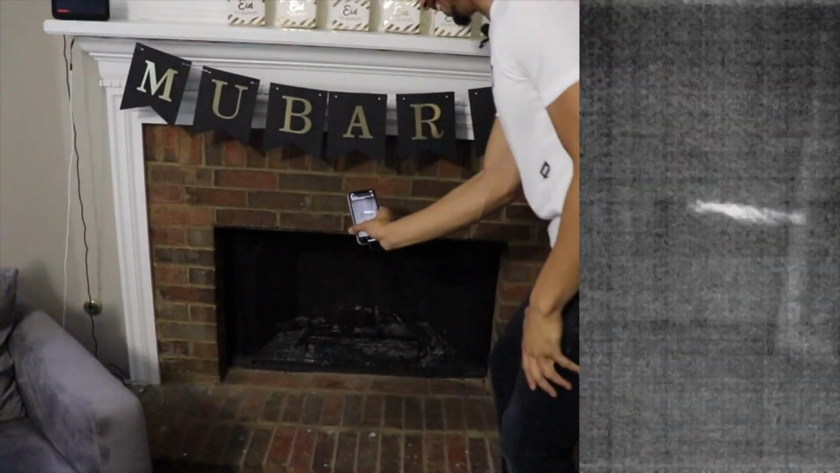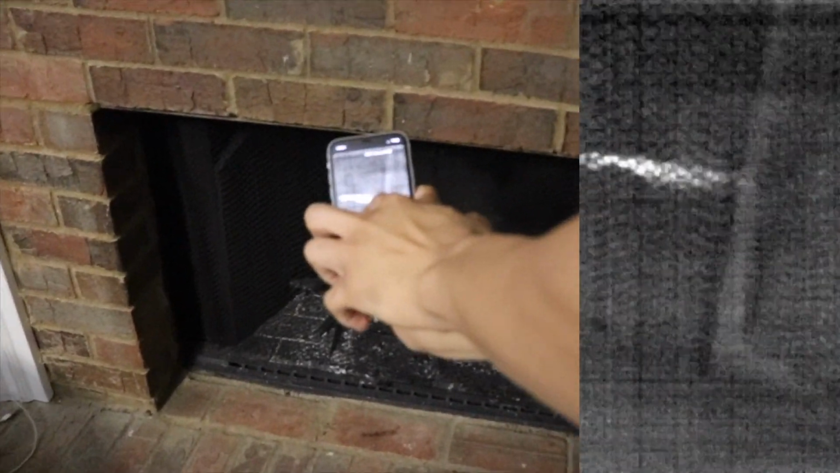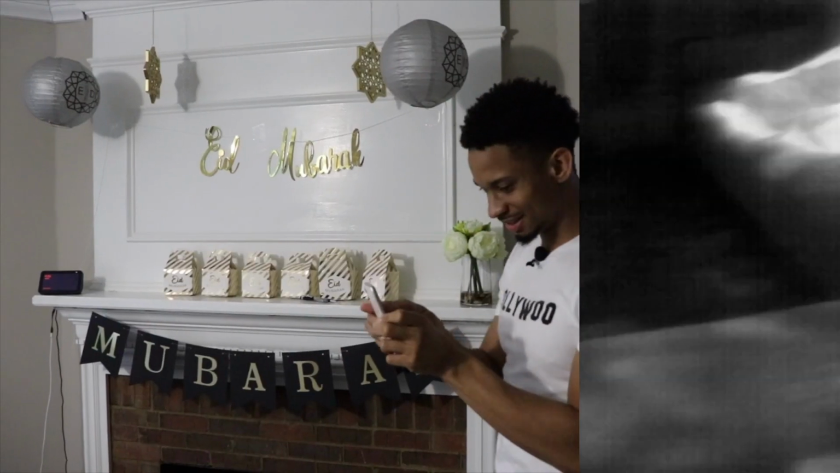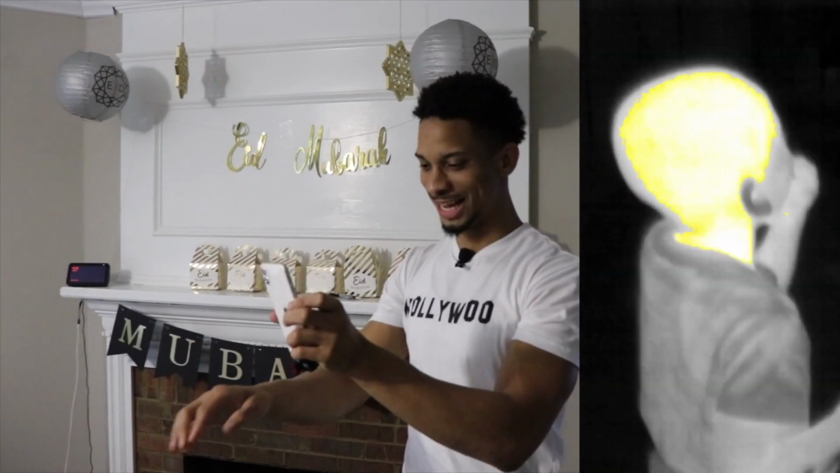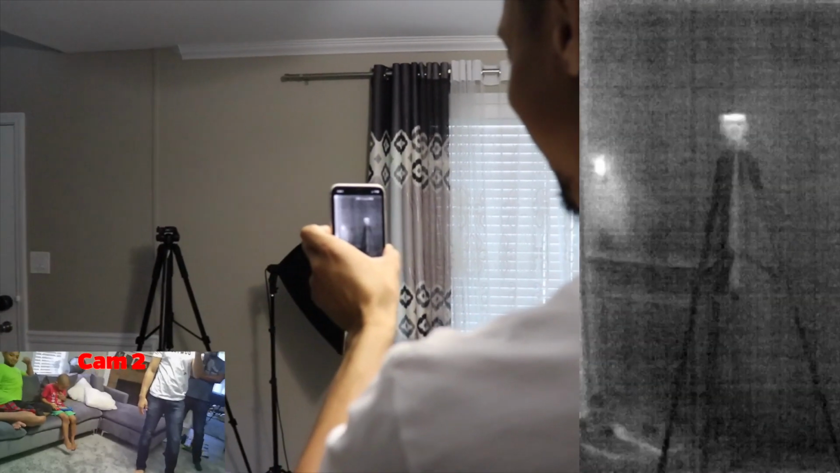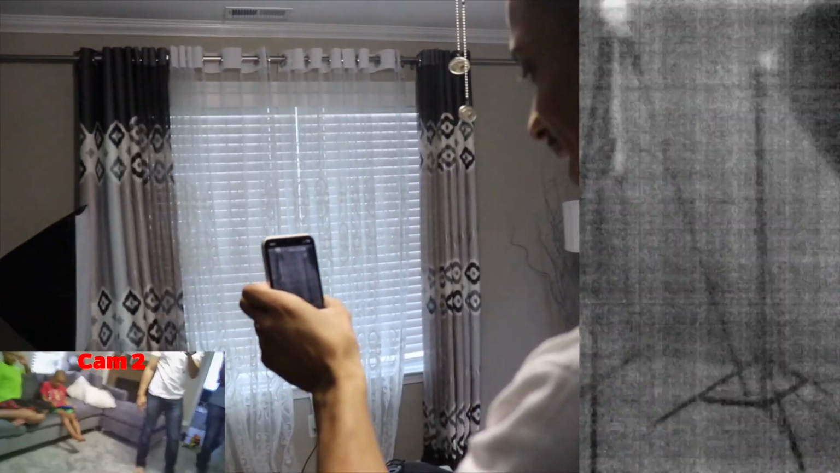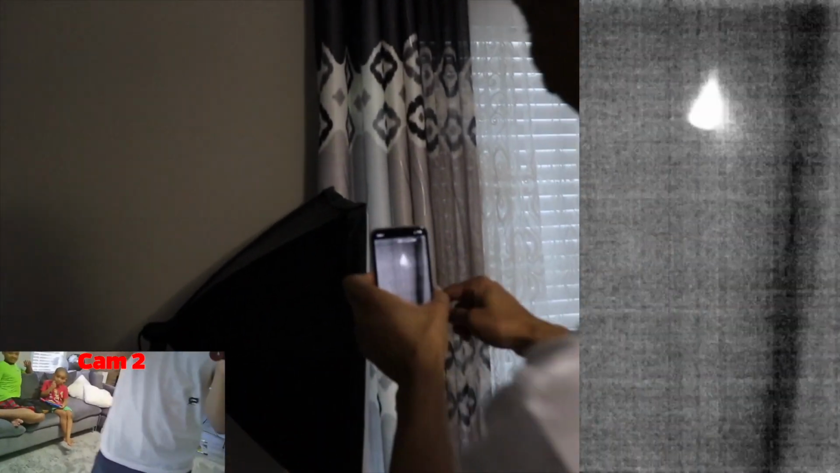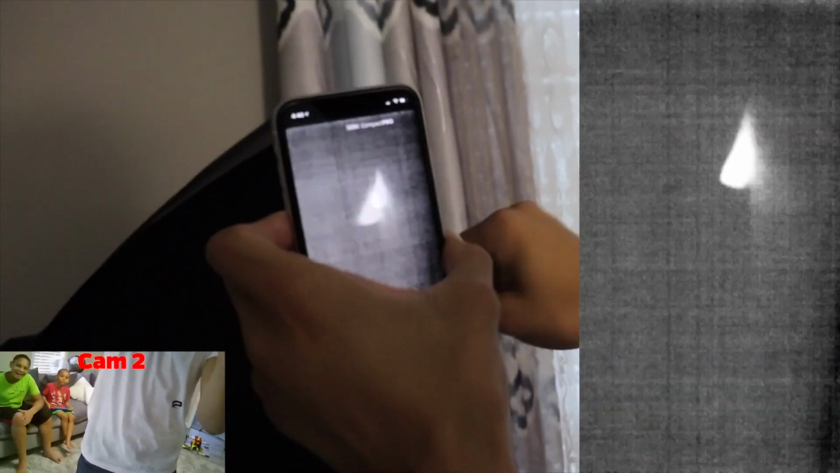Oh, look at this, look at this. I found that through the thermal camera. That was tight. It's actually working. There's one device. There go 2 devices. Oh, look, it's actually working.